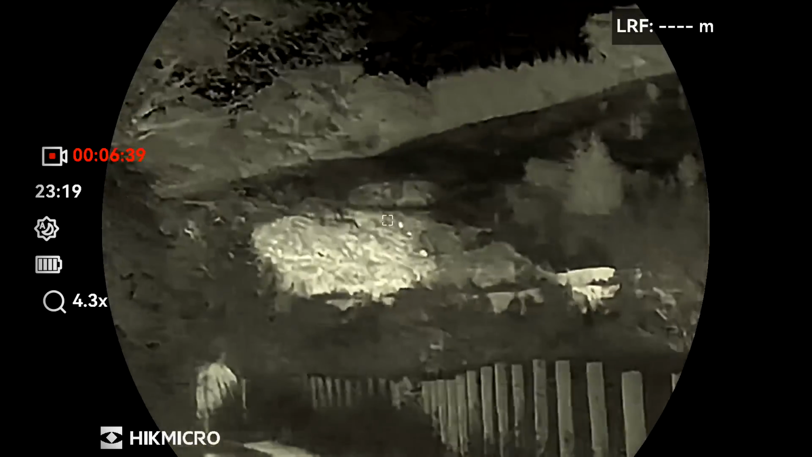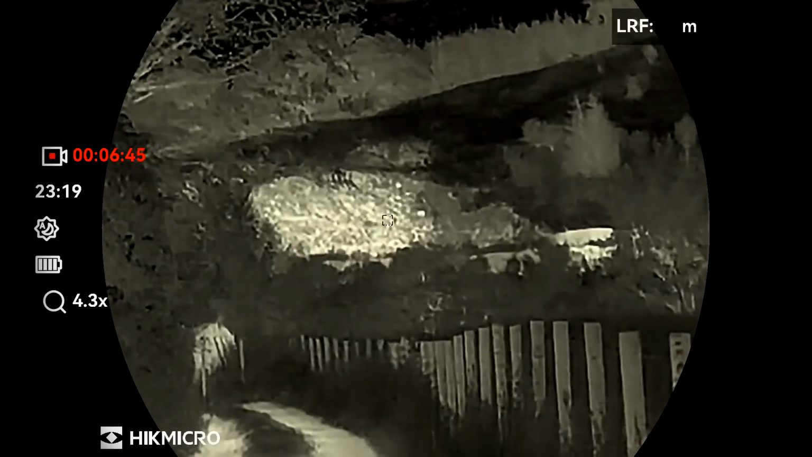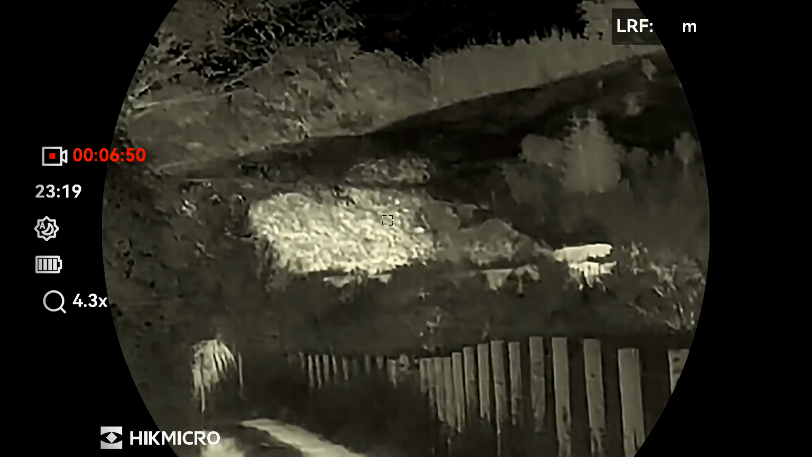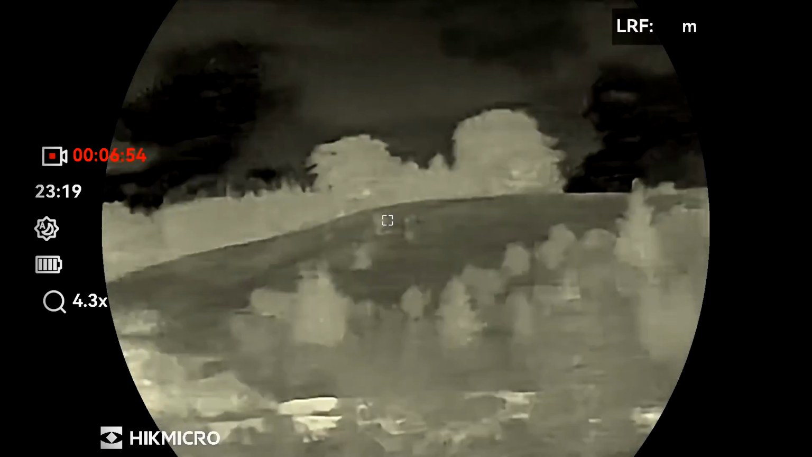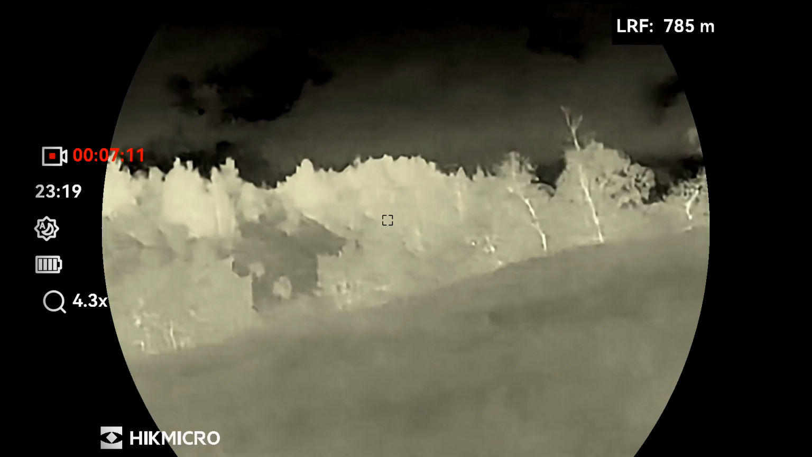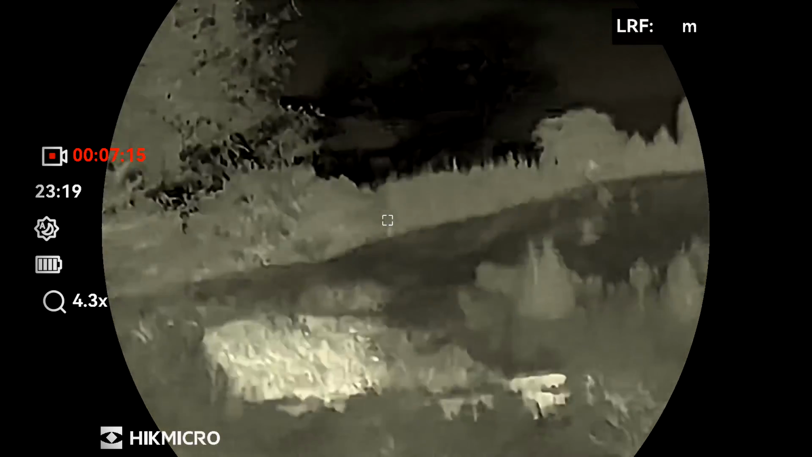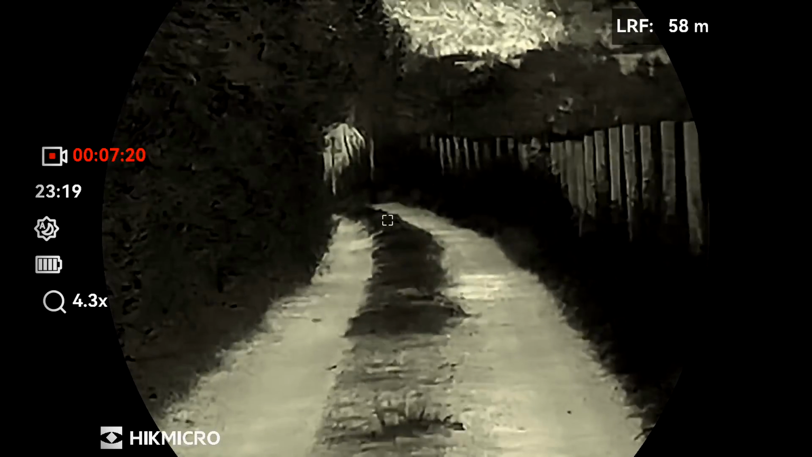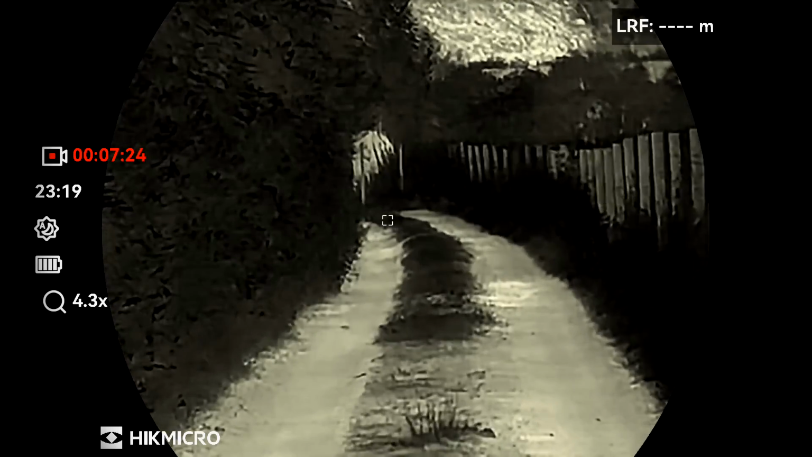You see the cutting up there? And the cutting is 650 meters away. And that hill, 715, 785 over there, so 800 meters. Whereas here, like 50, 60 meters just about.